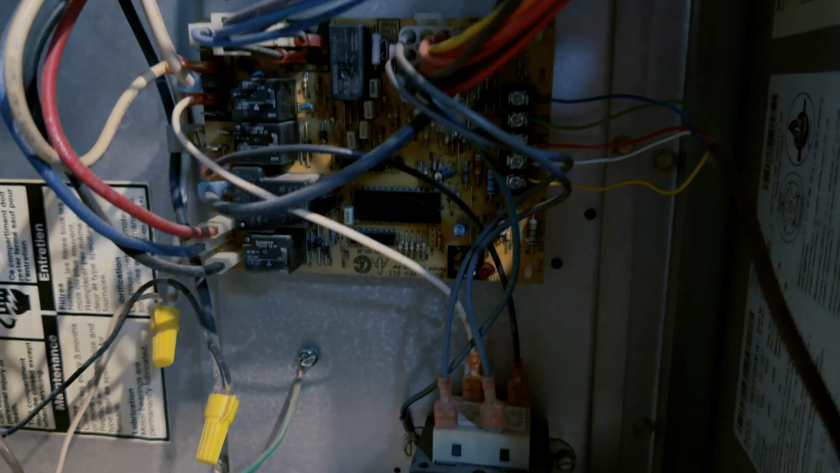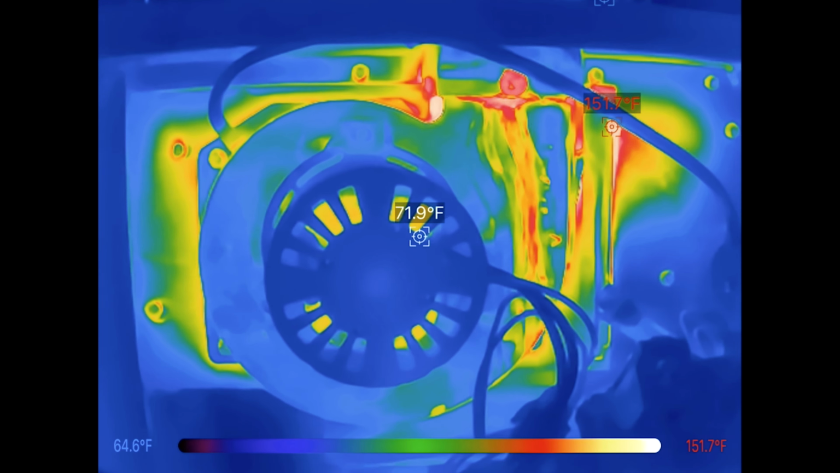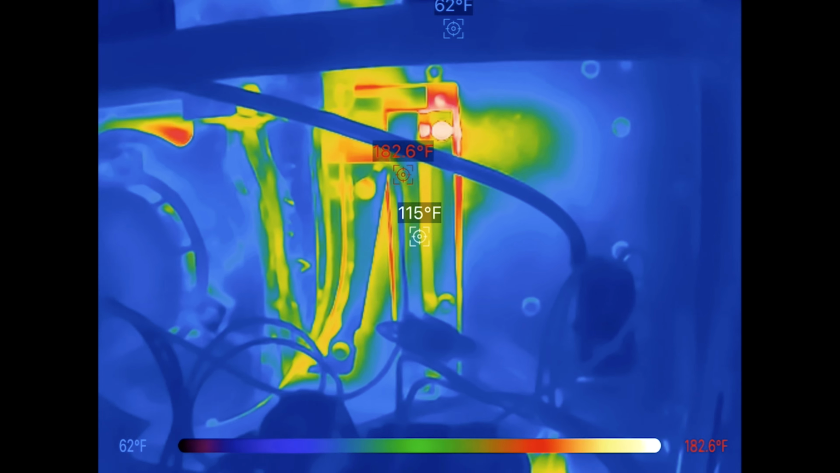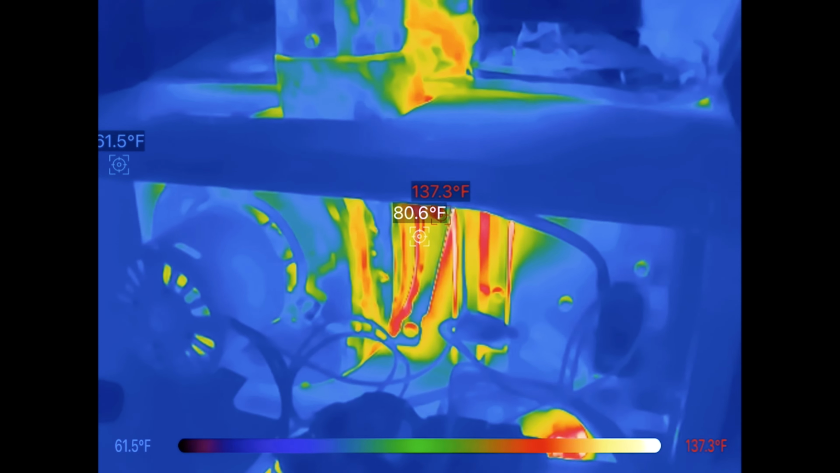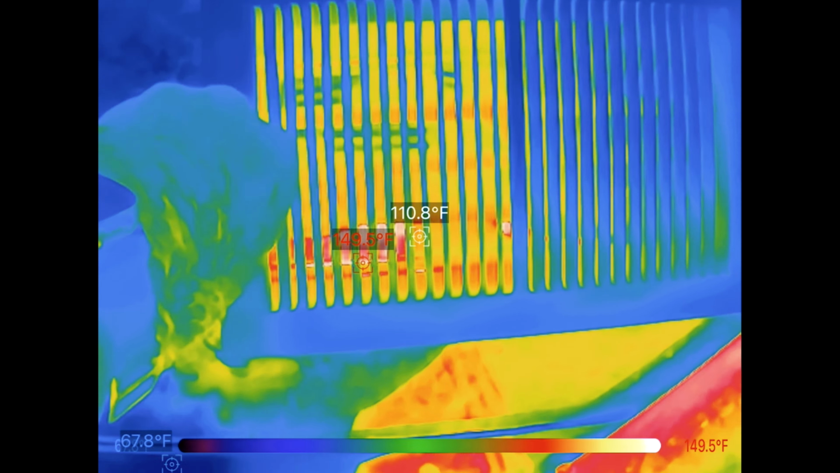My furnace completely shut down, and honestly, I thought something major had failed. I was using my Viver thermal camera attachment for my phone to see how things looked on it, and while I was doing that, it turns out there was a problem, but thankfully, the problem turned out to be a super simple maintenance item that almost anyone could forget: a dirty furnace filter.